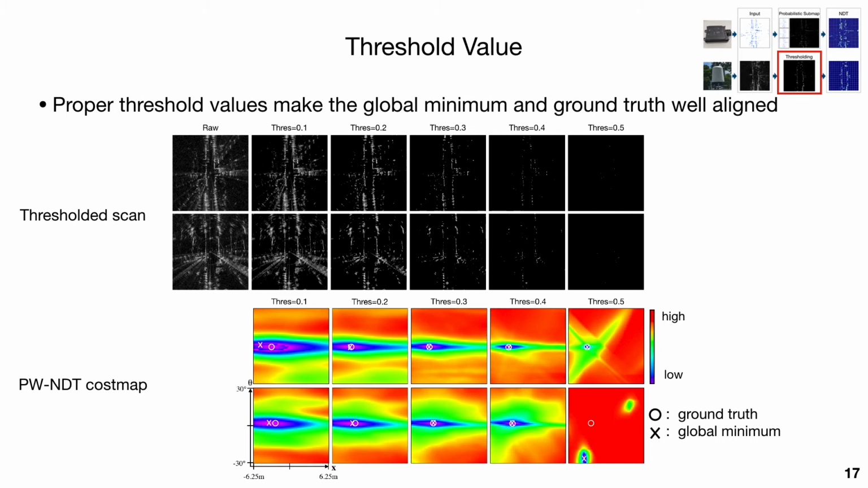We found that a threshold value around 0.2 to 0.3 is proper on the Oxford dataset, where the data were collected in urban scenes.